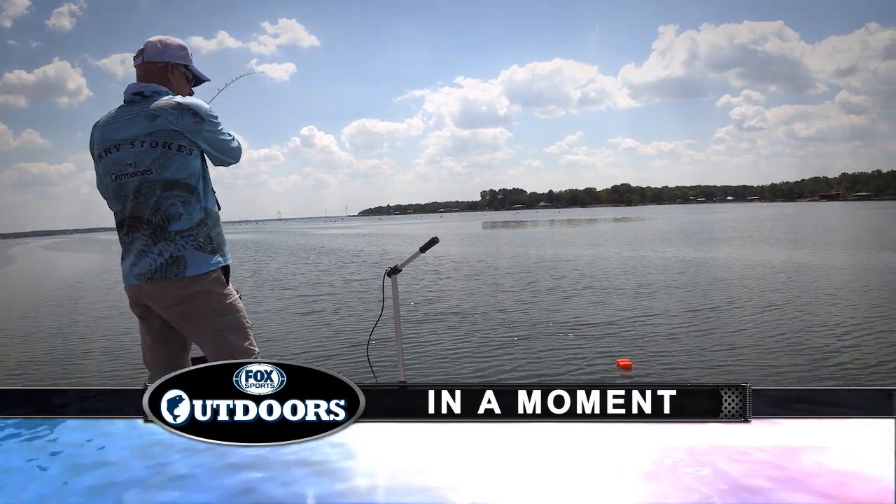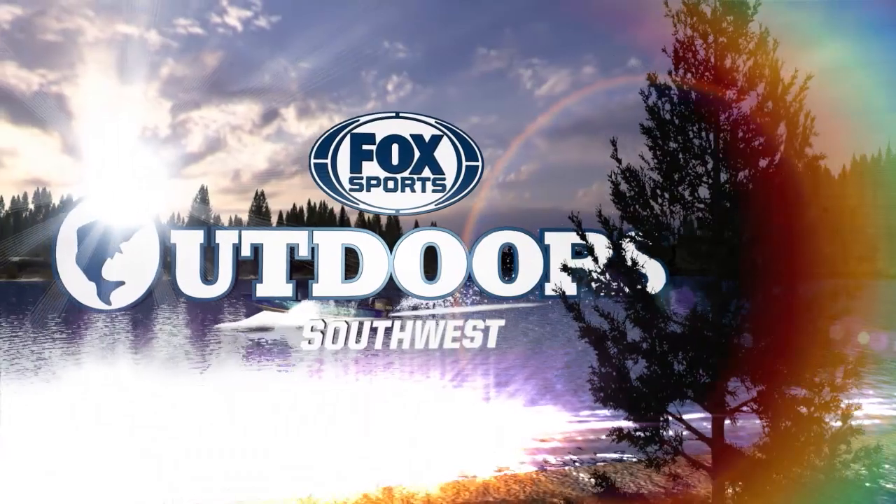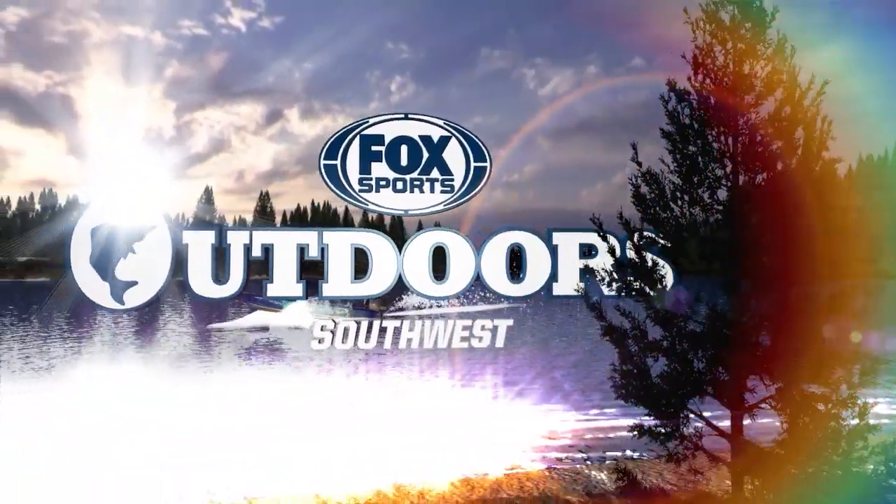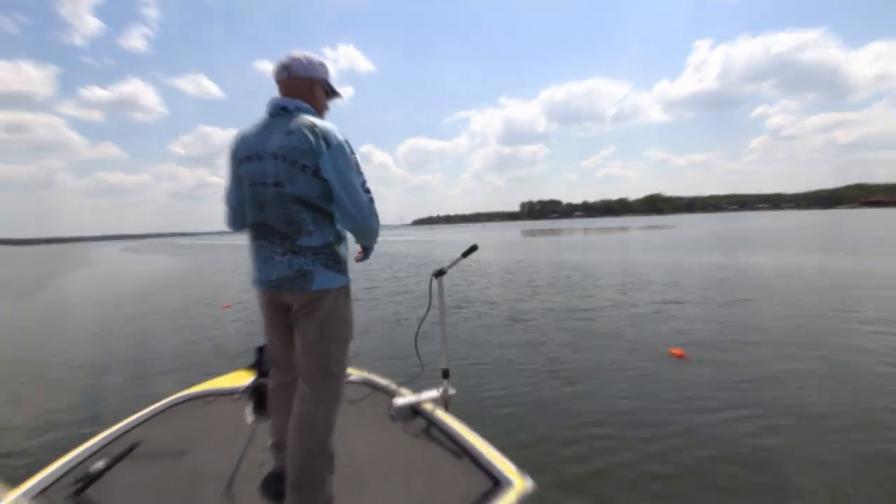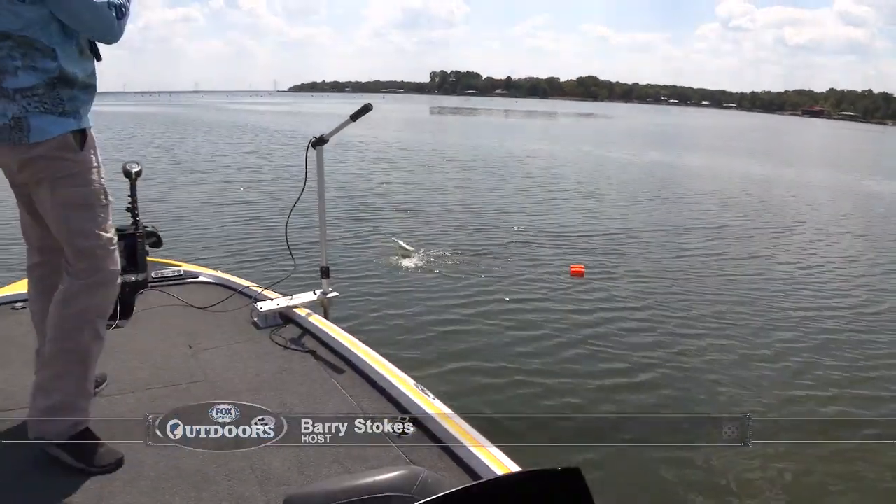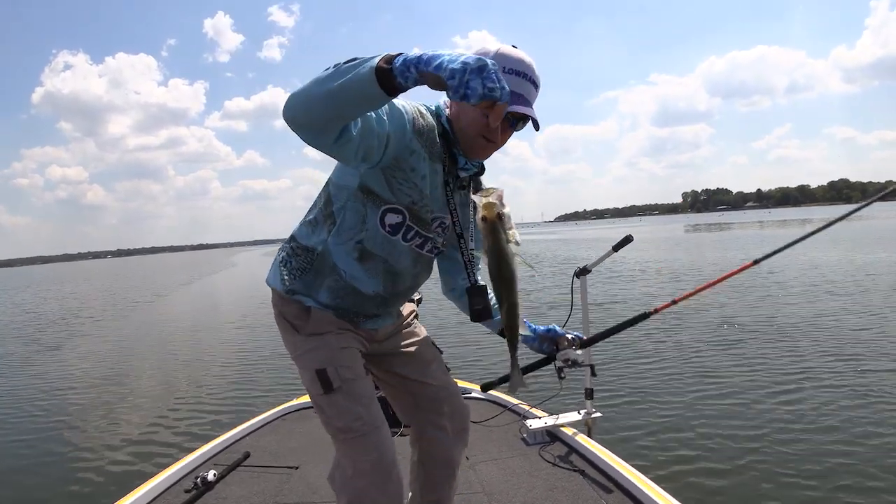There we go. First fish. There's a big fat dude right there. Look at the belly. Wide body crappie right there. Got one. There we go. I thought he was going to be in my marker buoy for a second, but I kept him out. All right, we're in business.